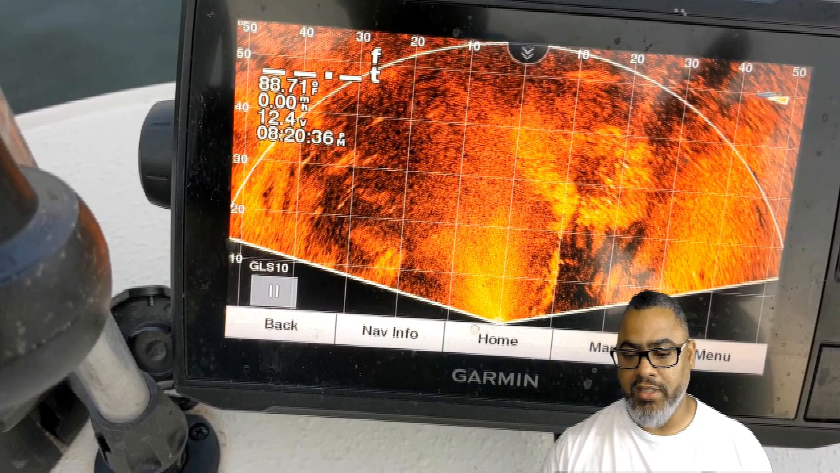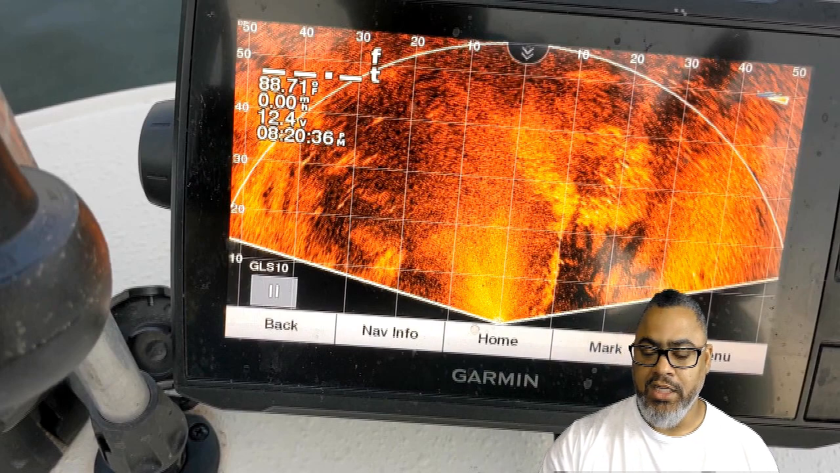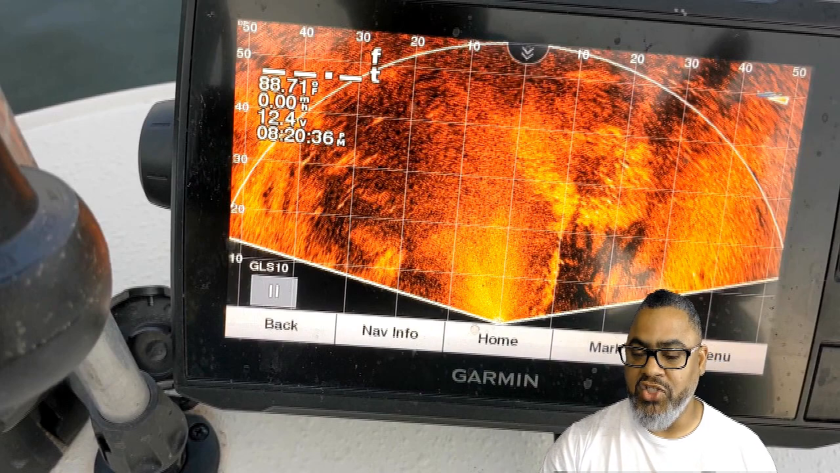If you guys are using side imaging, it's just as effective as this live scope side imaging. Don't be deterred because this is a more advanced side imaging technology. The earlier model works just as good.